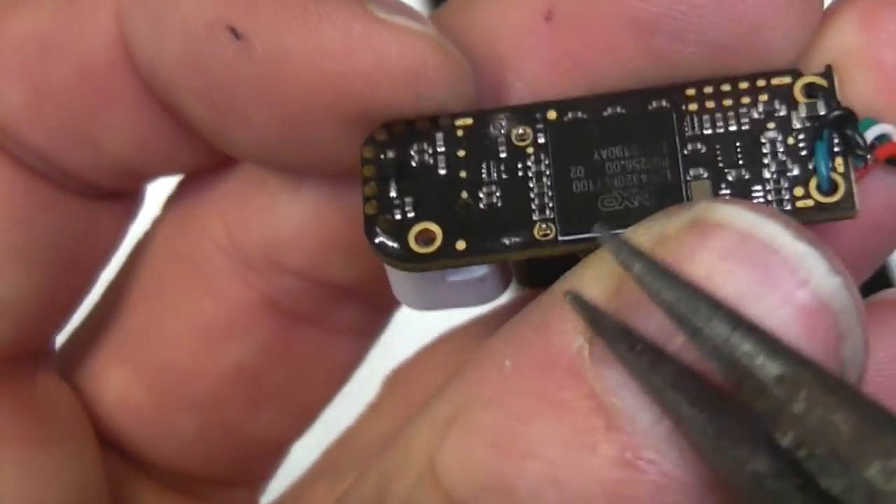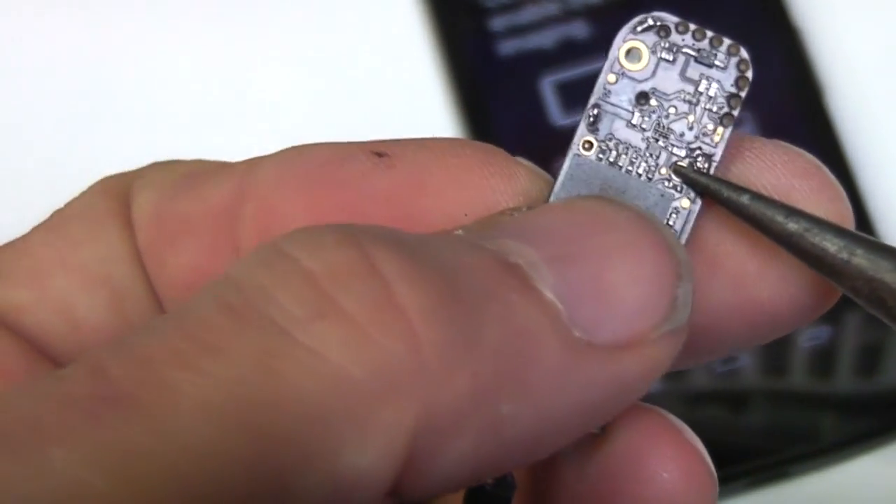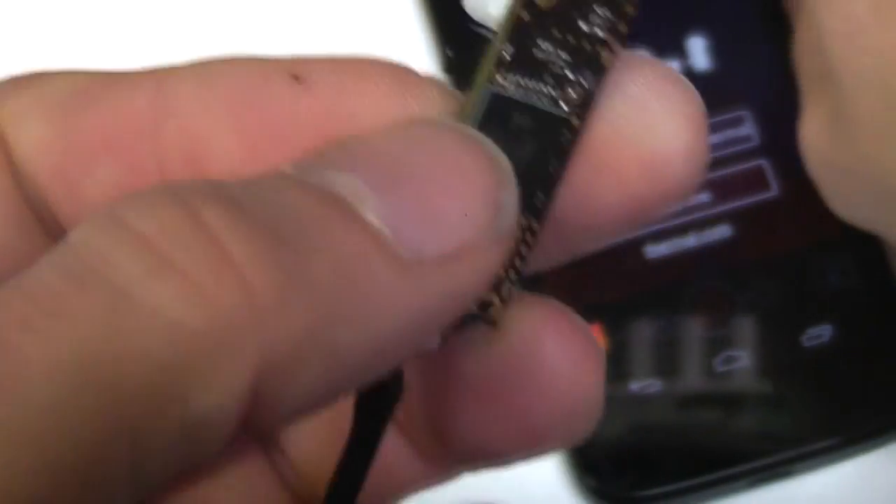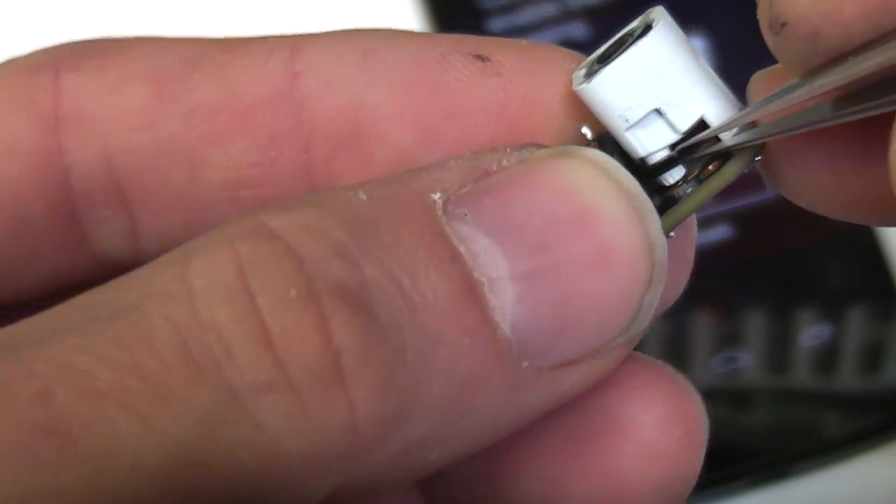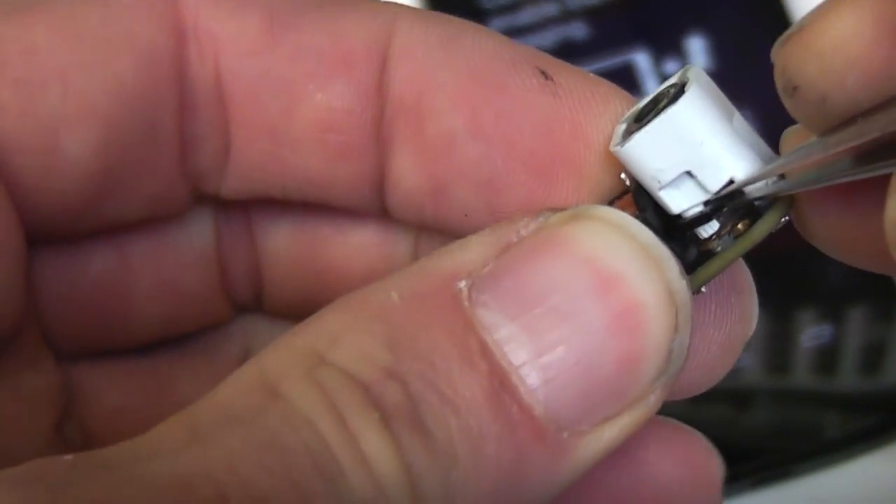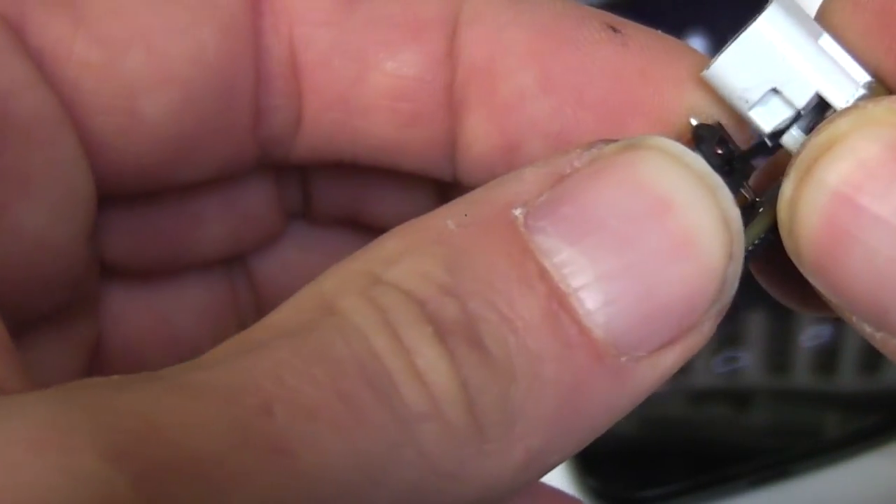The connections are pressed on the board, so what I normally do is just push the pin through to release it. This one's been on and off a few times, so it's getting quite loose. And then if you pull the shutter open, it gets it a little bit further out, and you can generally wiggle it out. It does bend the shutter a little bit doing that, but it doesn't seem to be too bad. So we'll just run this with the shutter out.